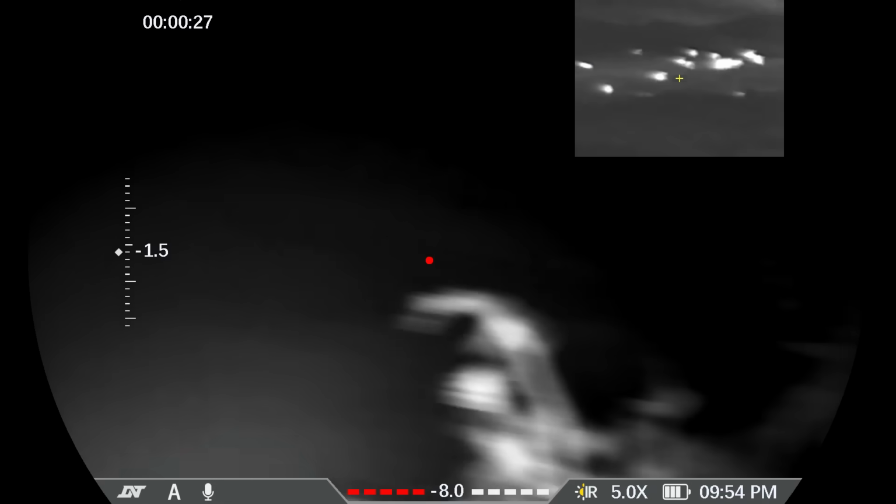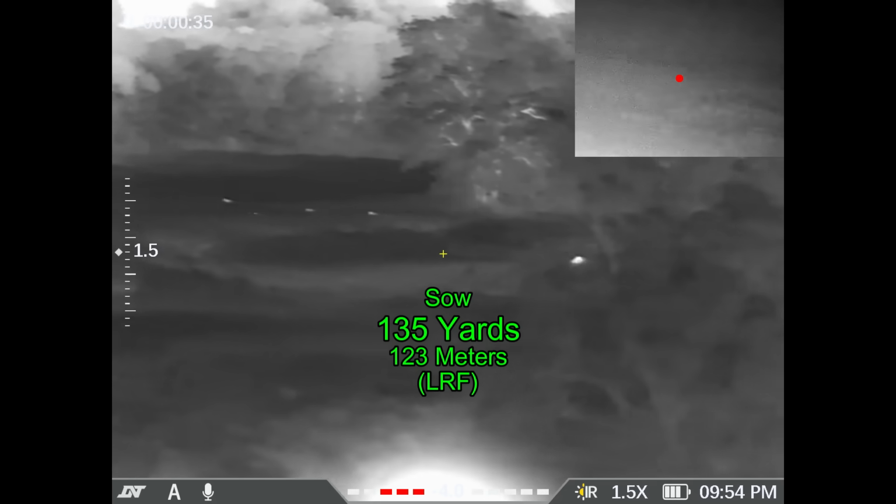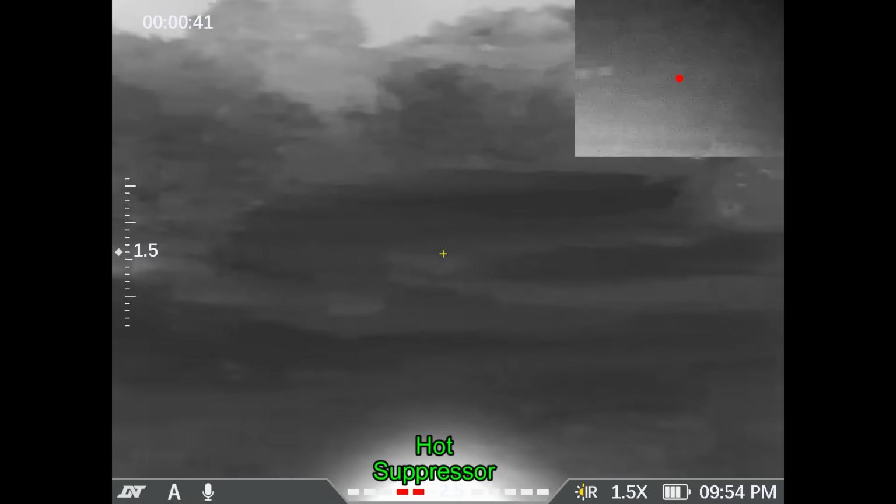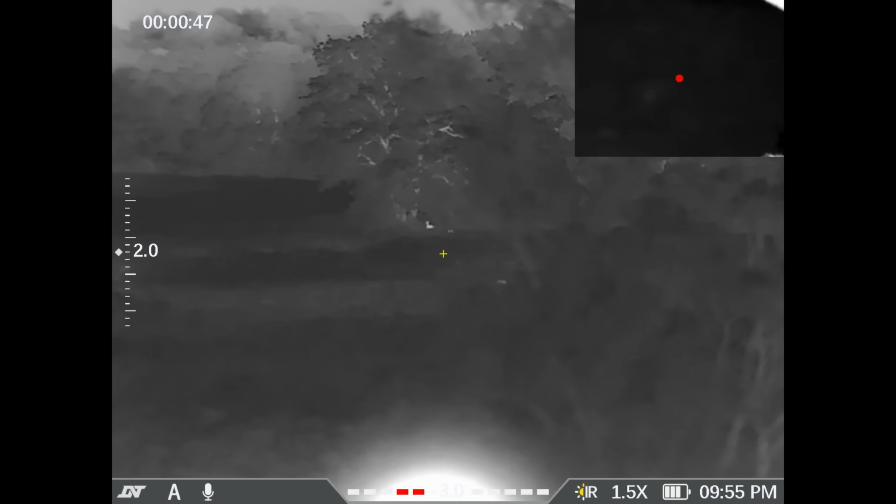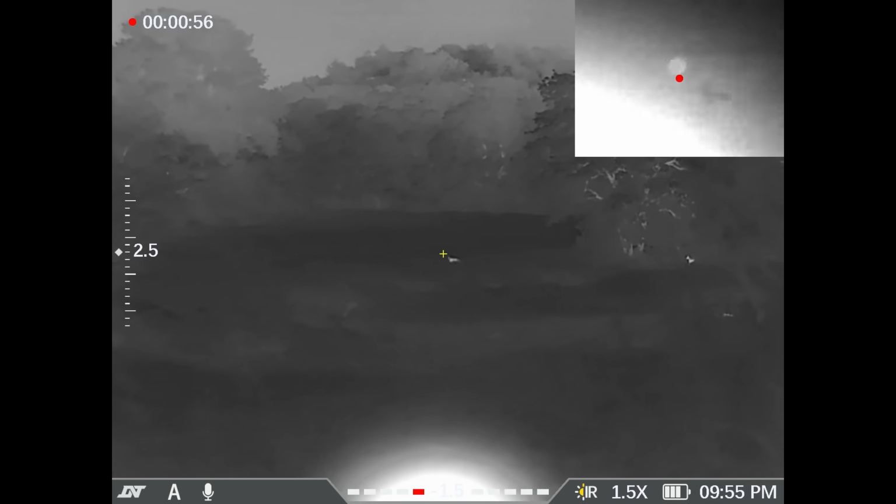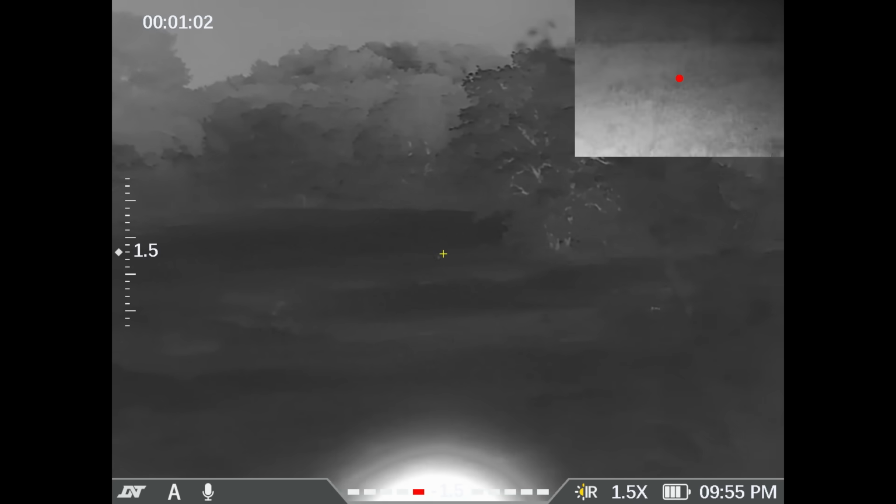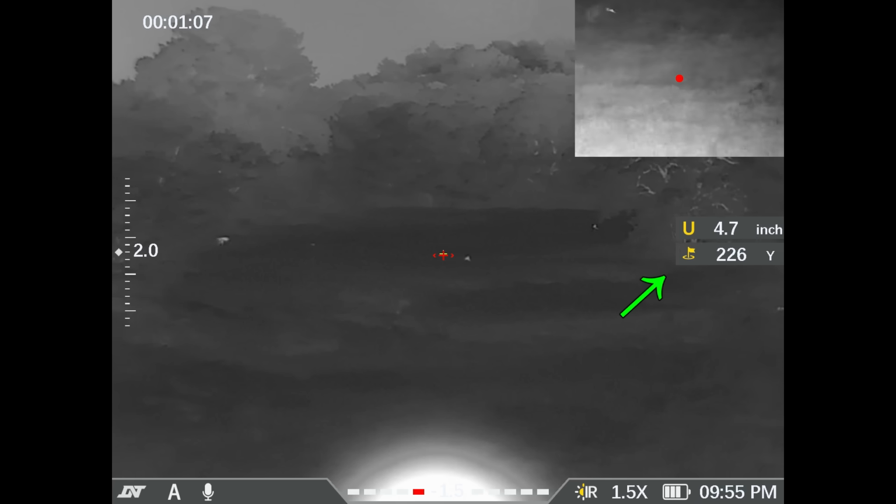It went down. That hog went down. As the smoke builds up, I change over to thermal. This sow gets finished off. I could not tell if that connected or not, but that hog disappeared. And what ran out I thought was the hog again, but it turns out to be a different animal. It turns out to be a coyote, which I did not realize at the time.